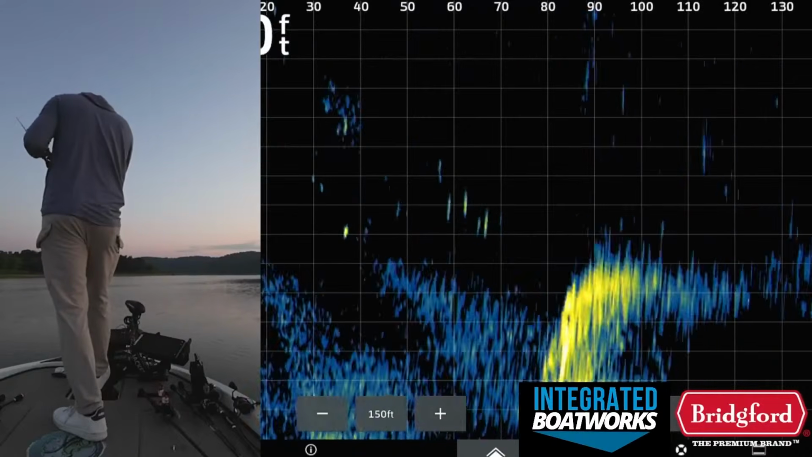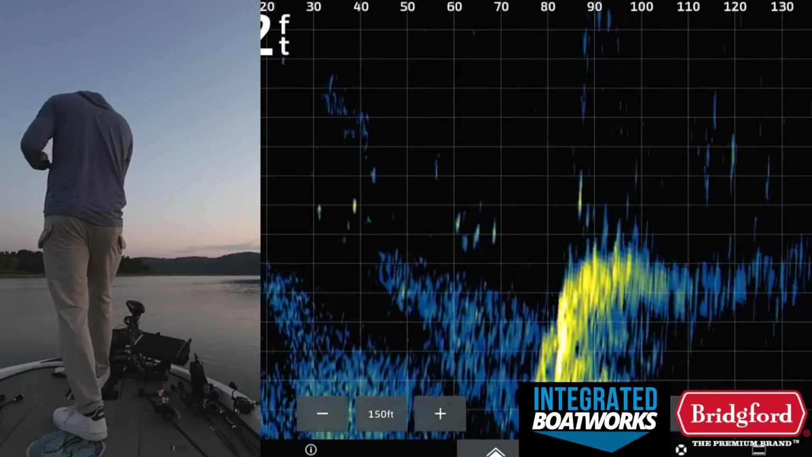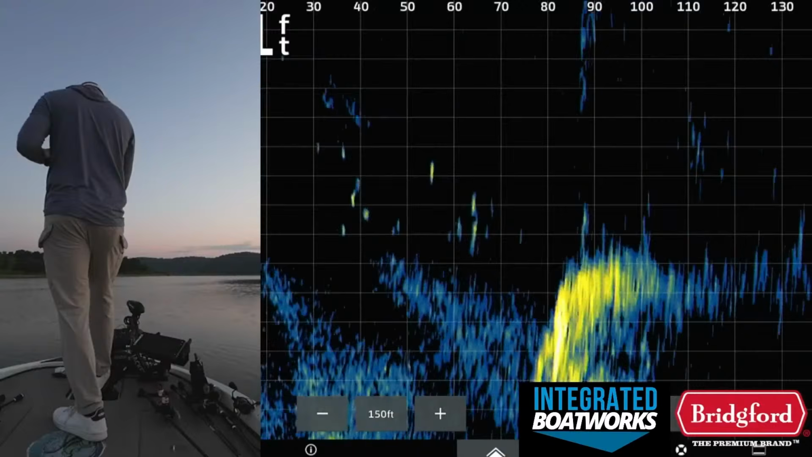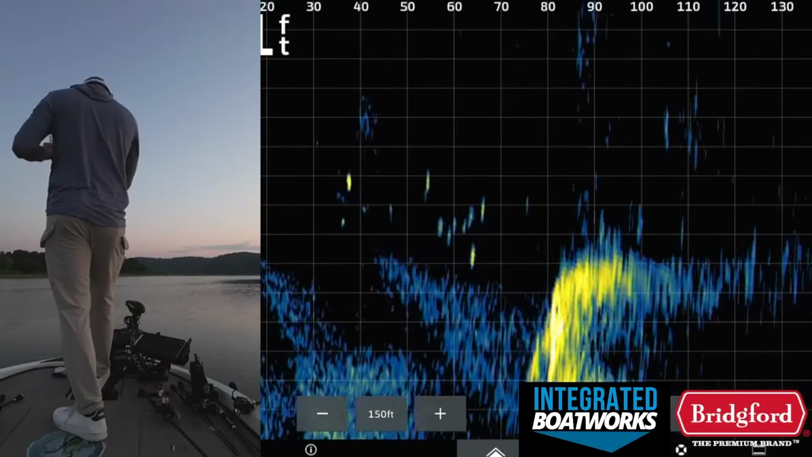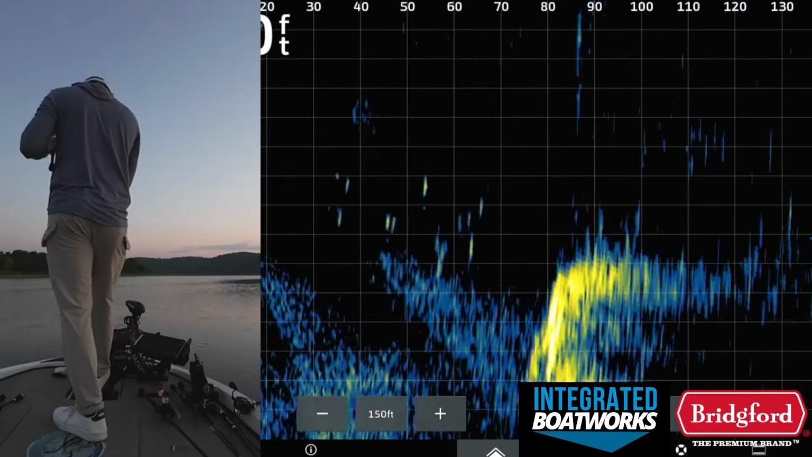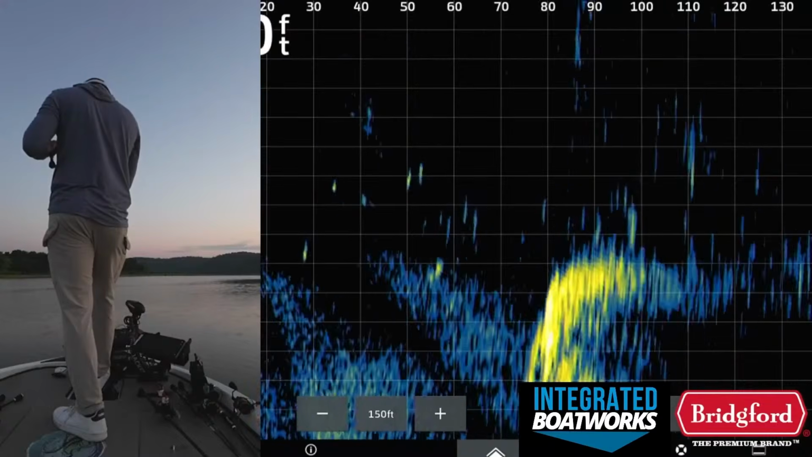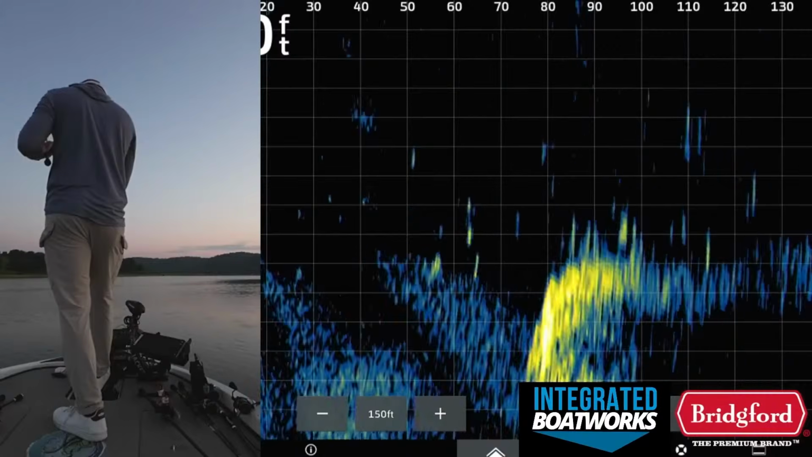I think it might be out there at 90 feet right now. I might actually have to even cast further than what I just did. I haven't tried to track my bait this far out before, so this is a nice experiment. We're going to see if this even works. I might find that it's even easier to use the, oh, there it is. Yeah, I can see my bait at 80 feet.